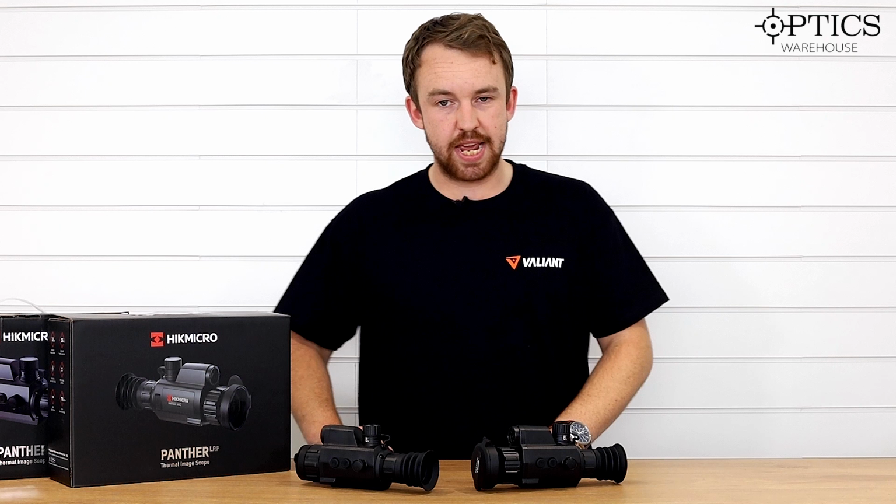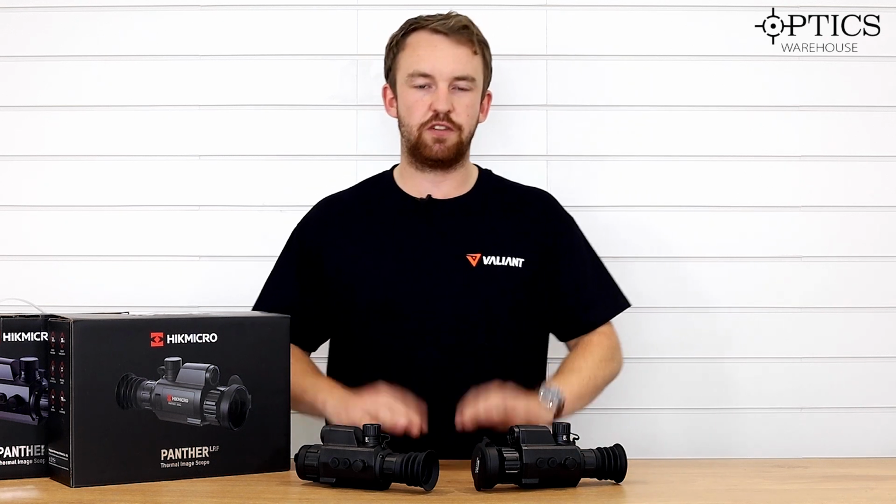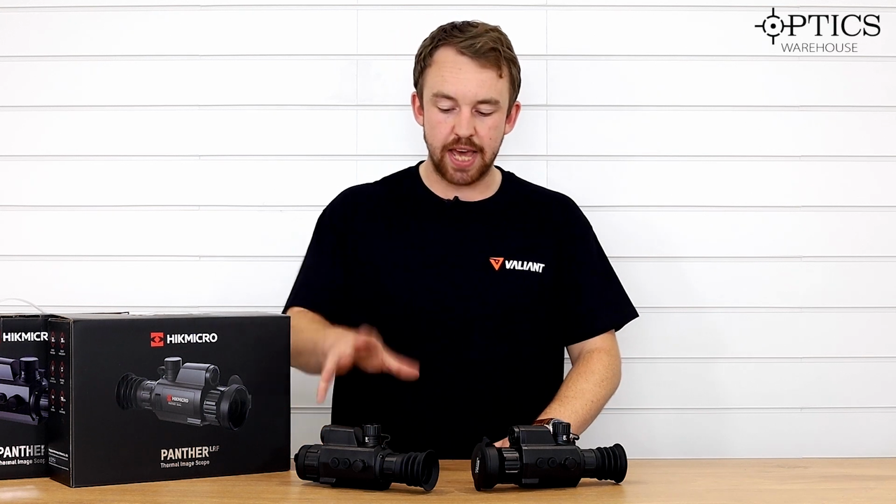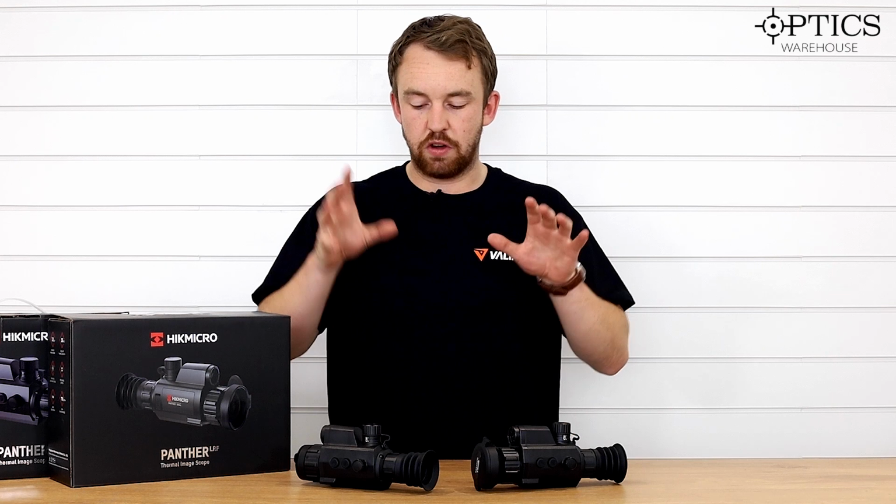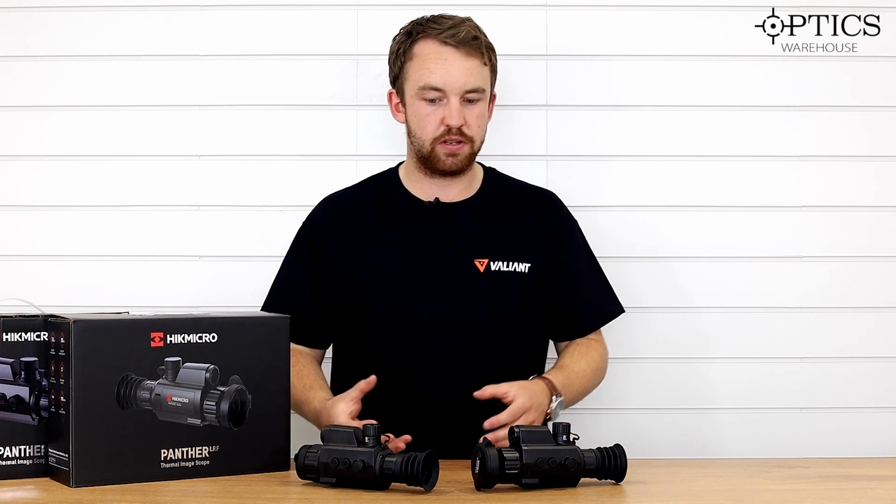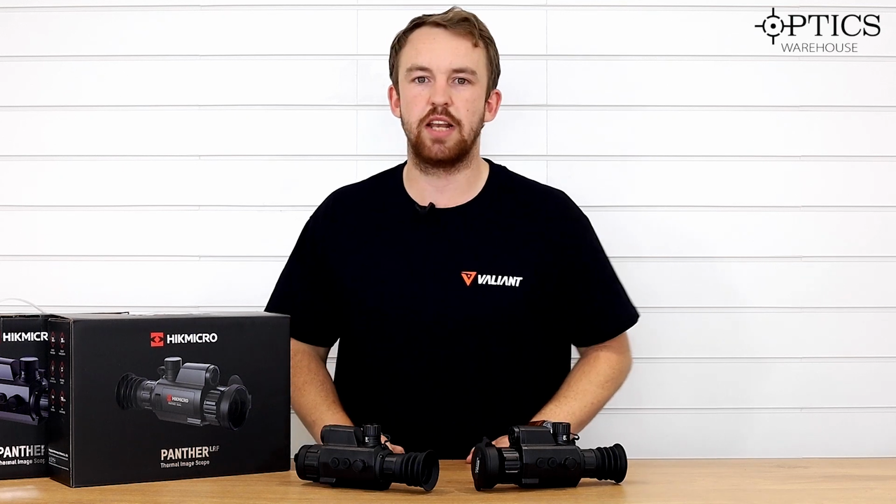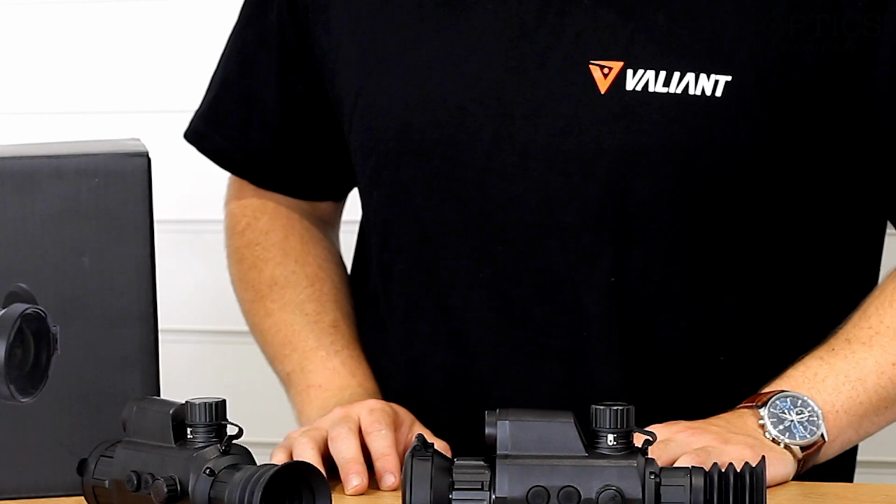What I have in front of me is the PH35L and the PH50L. Again, emphasizing that H range where it's the 384 sensor rather than the 640. It's there to add a mid-level price for a thermal weapon scope with still high quality imagery inside and still a very, very efficient laser rangefinder built in as well.